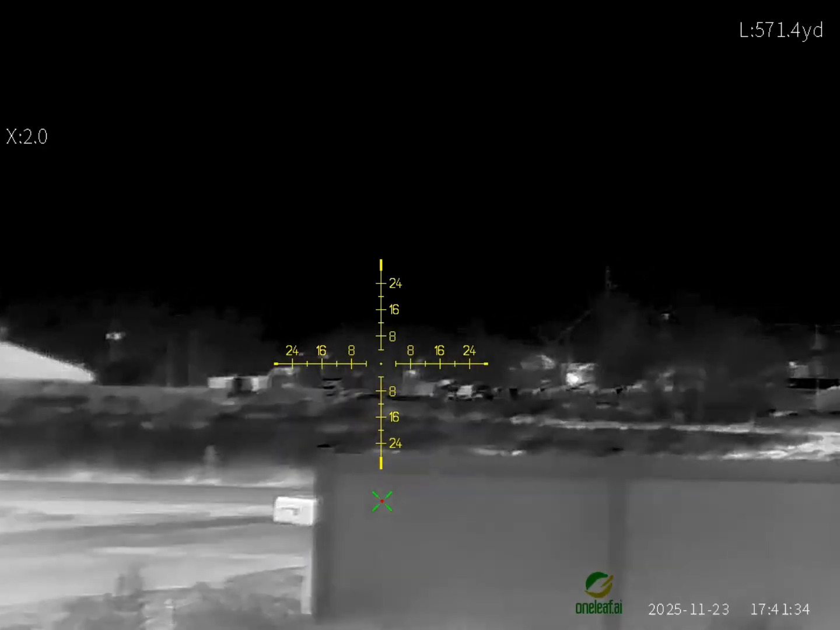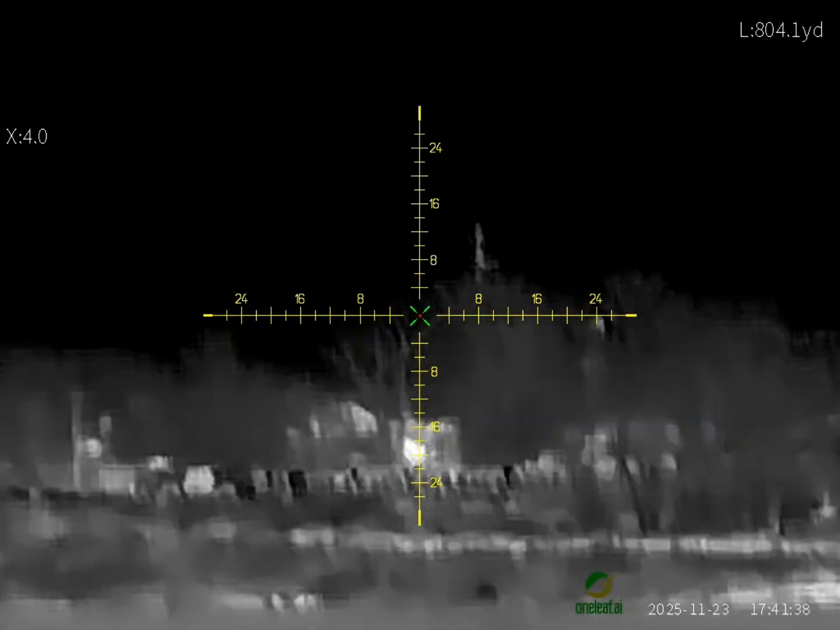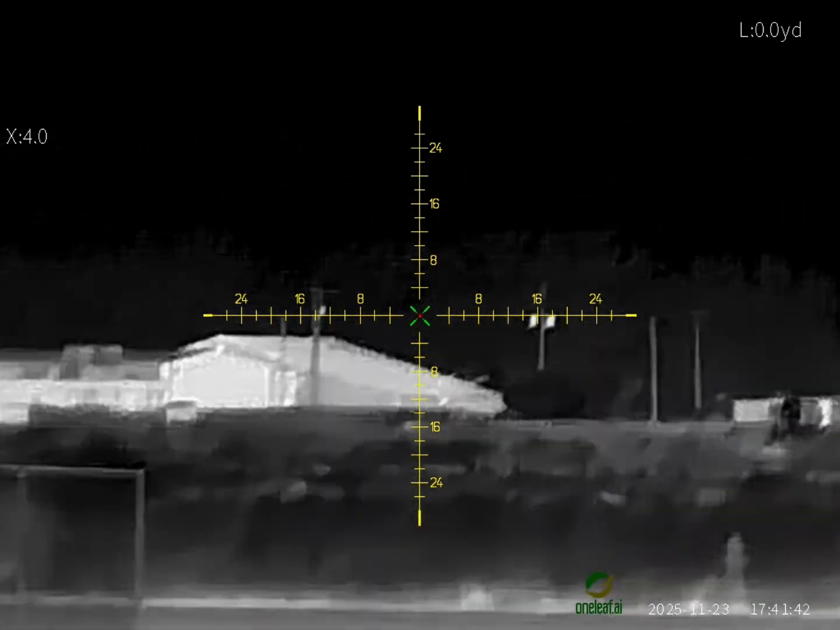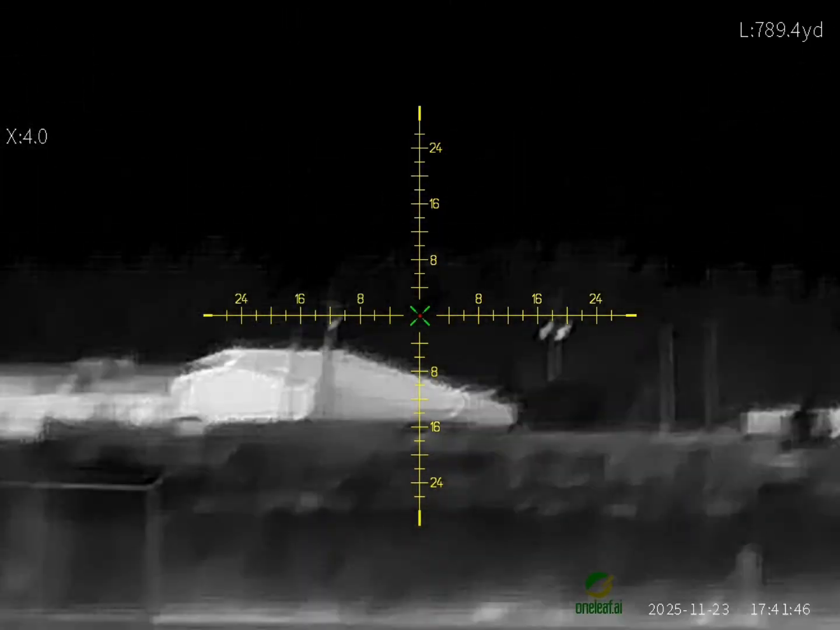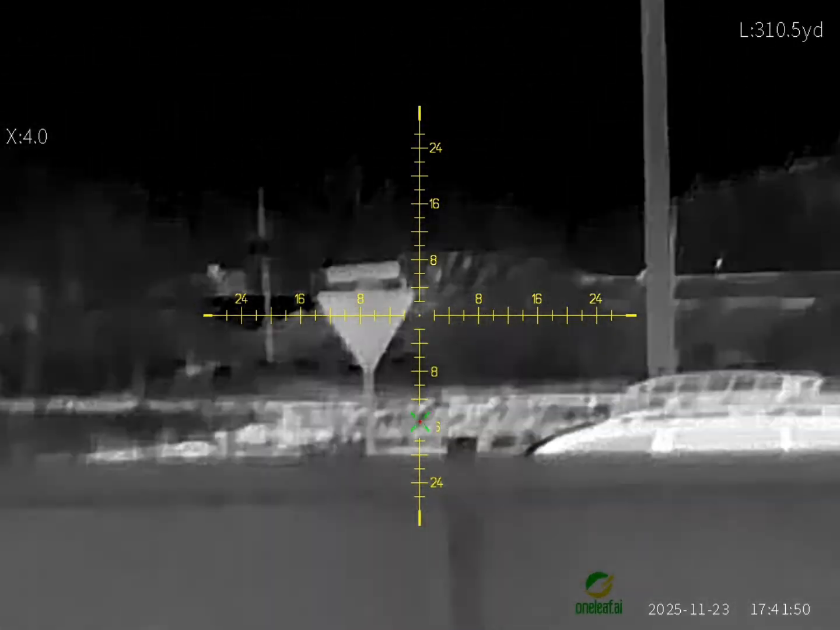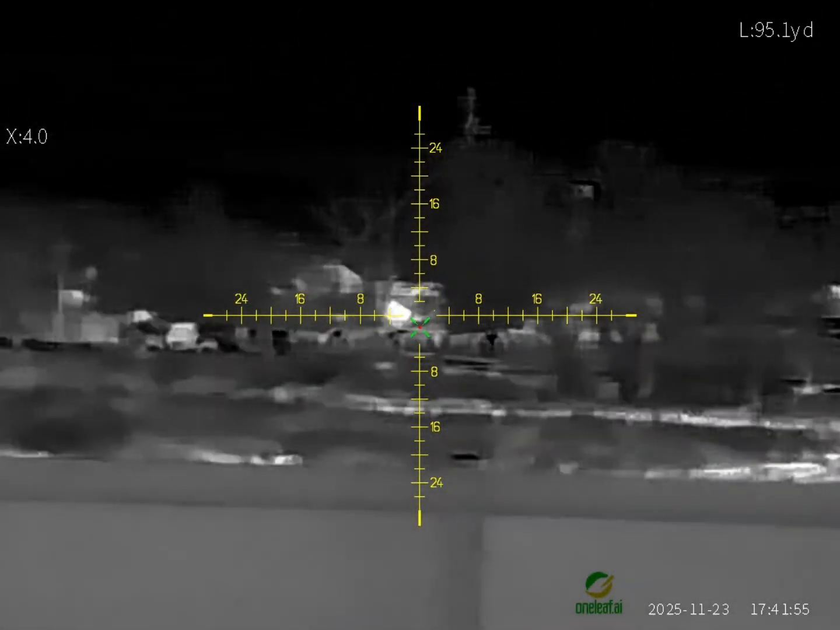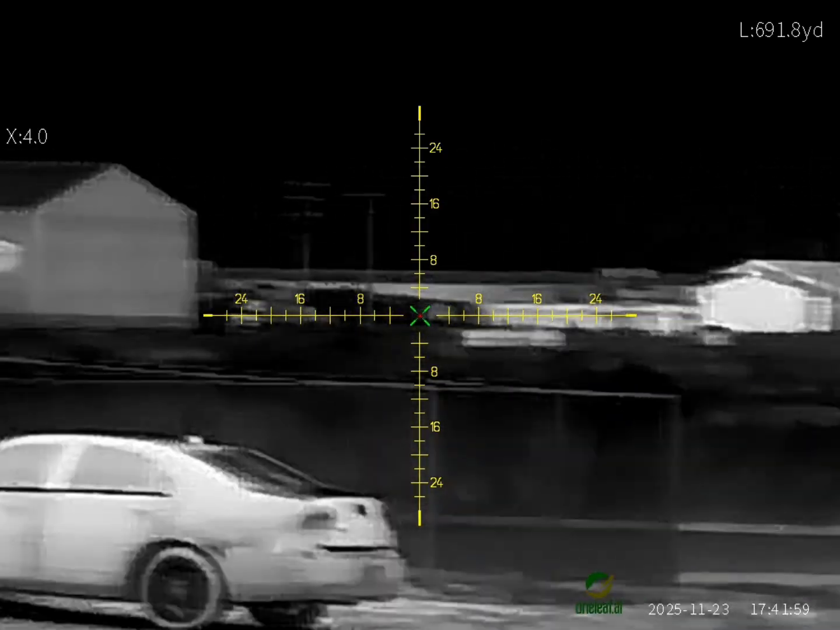So yeah, this is pretty much it. You know, you can see some decent details pretty far away versus lower resolution thermals. But for what it is, you're definitely going to be able to get some rabbits and coyotes. Pretty much, I would say 200 yards to be able to ID them pretty well.